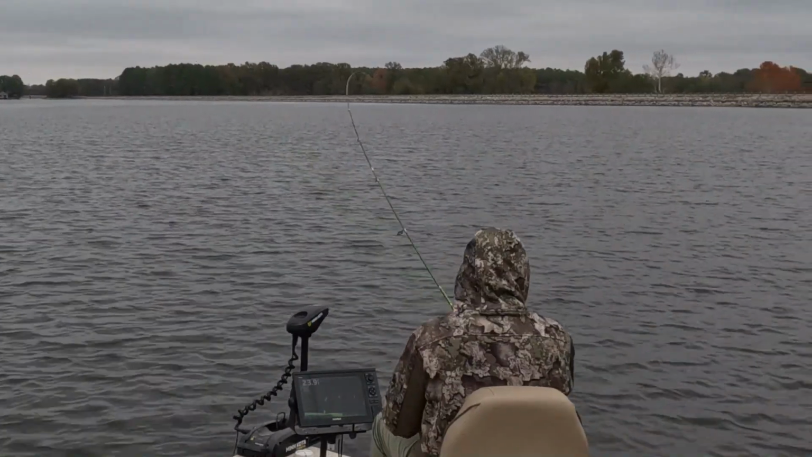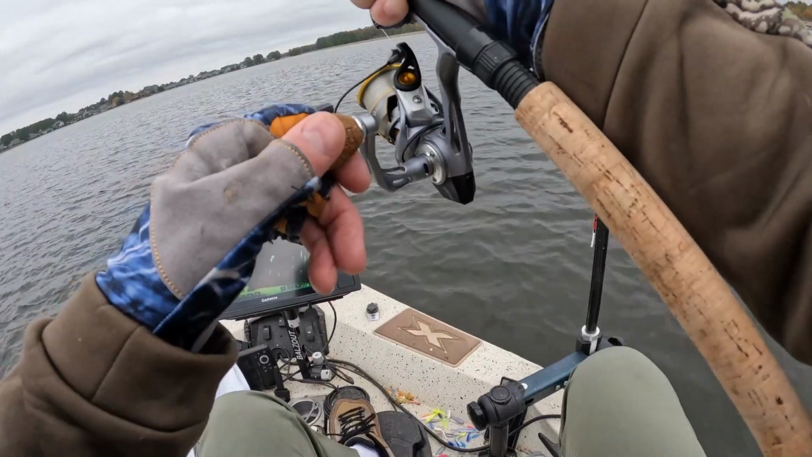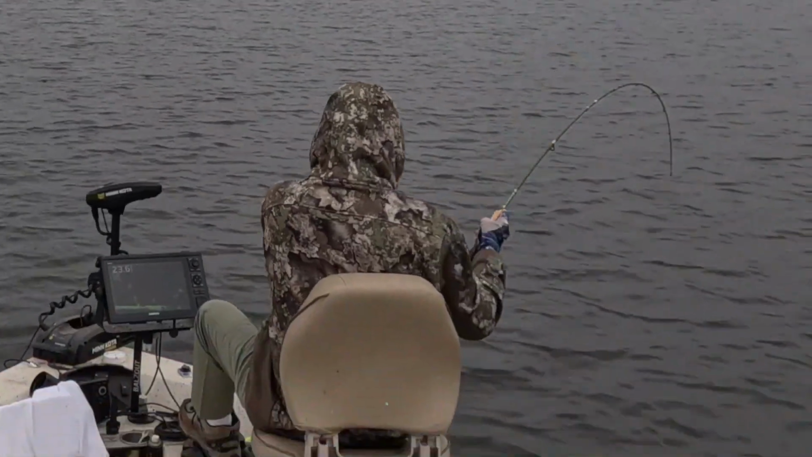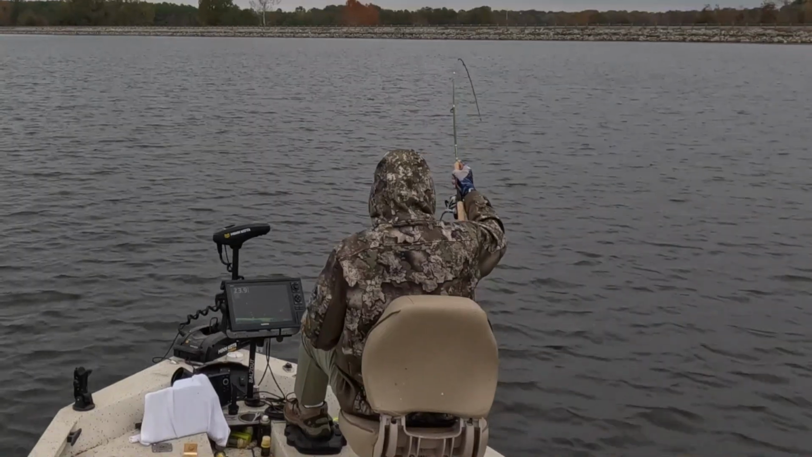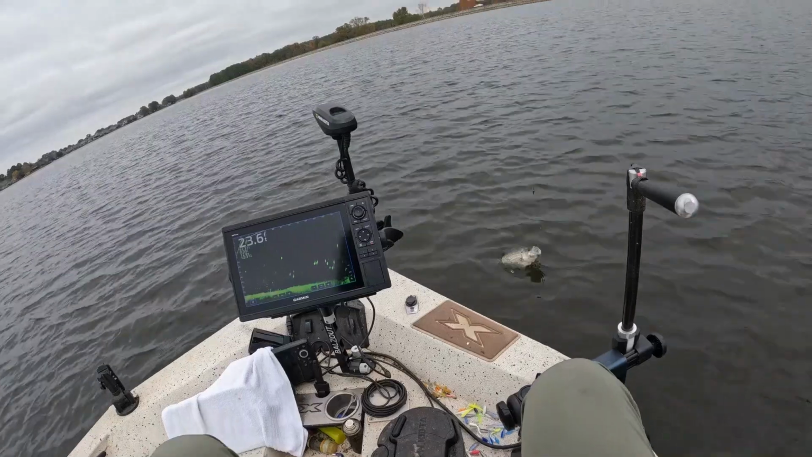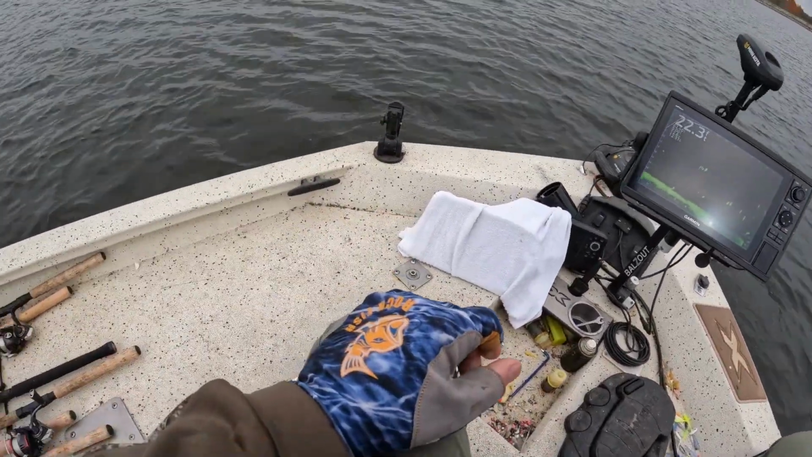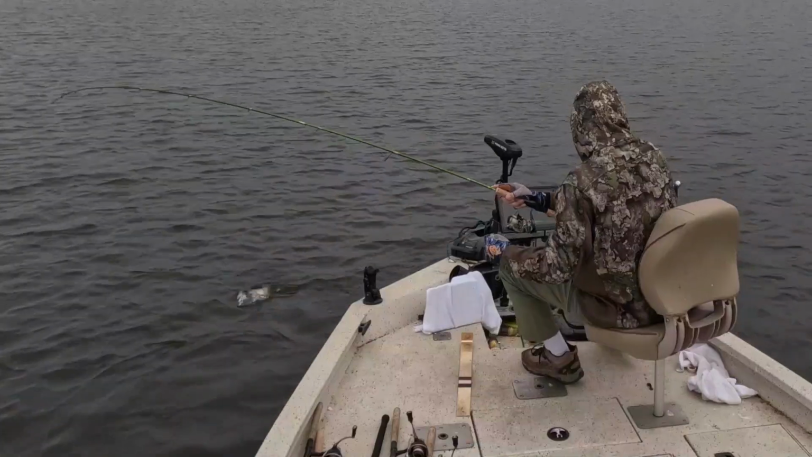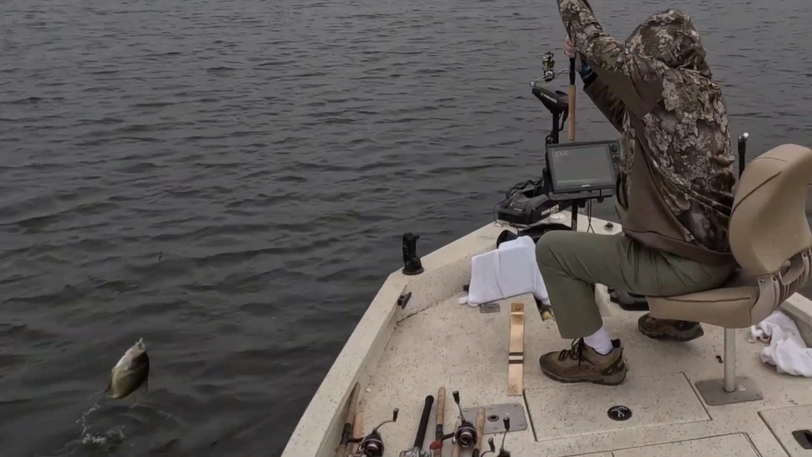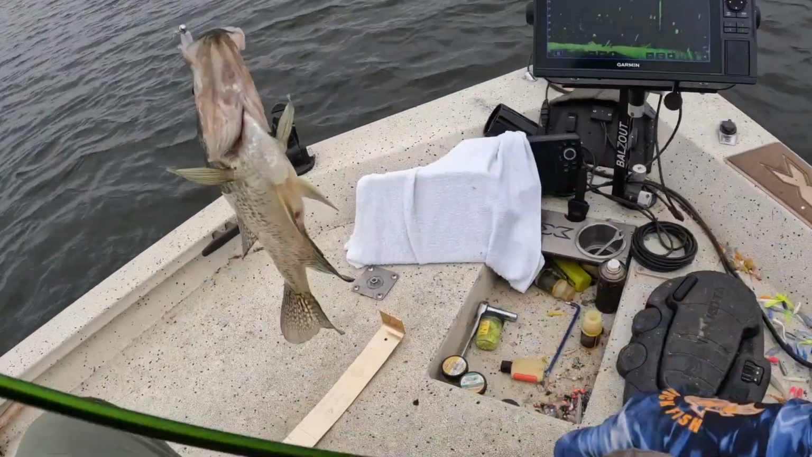Looks like a catfish. That's a crappie, dang. Get in that boat, little man. You ain't so little.